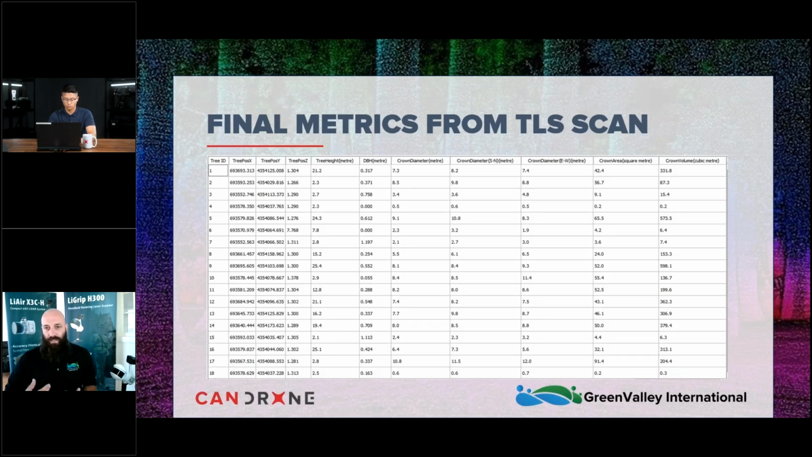So as mentioned, the segmentation process produces an Excel file. This Excel file contains several different types of attributes. At the end of segmentation, you end up with the position, both X and Y and Z. You end up with the actual tree height, the diameter breast height, crown diameters, volumes, areas. All of these matter because with that, we're able to actually see what the tree or the stands have.